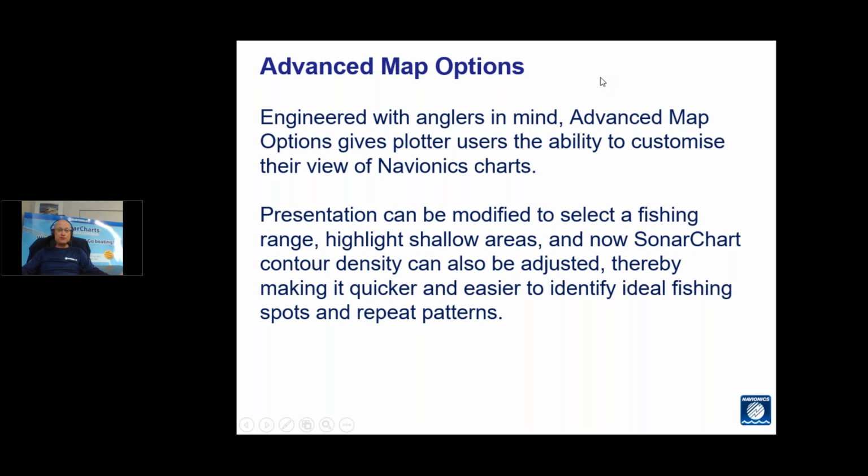The advanced map options, that's another part to the new offerings for the Navico brands. Engineered mainly for anglers. So the advanced map options gives the users ability to customize the charts a lot more. You can change your presentation to select a fishing range, highlight shallow areas, which is something that is good for both anglers and for navigators.